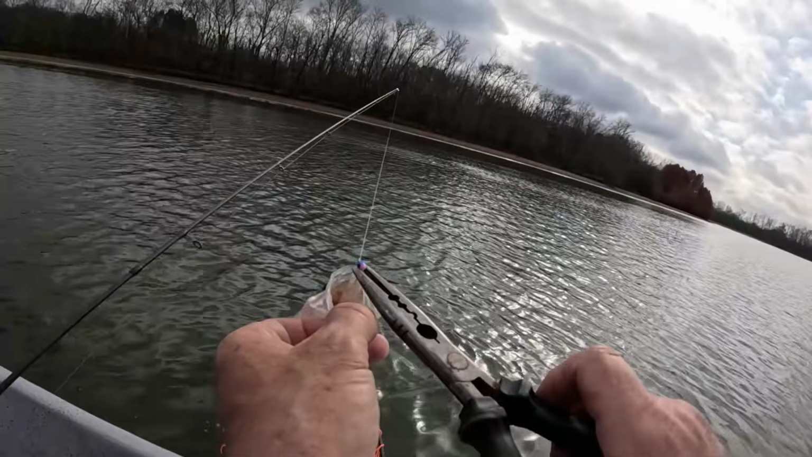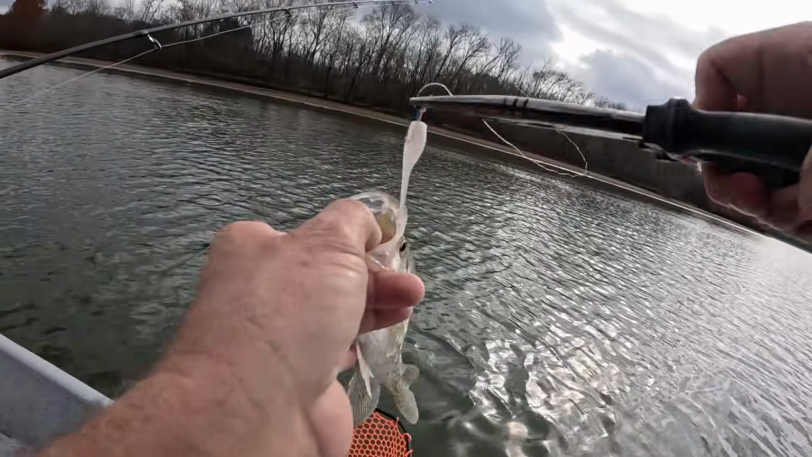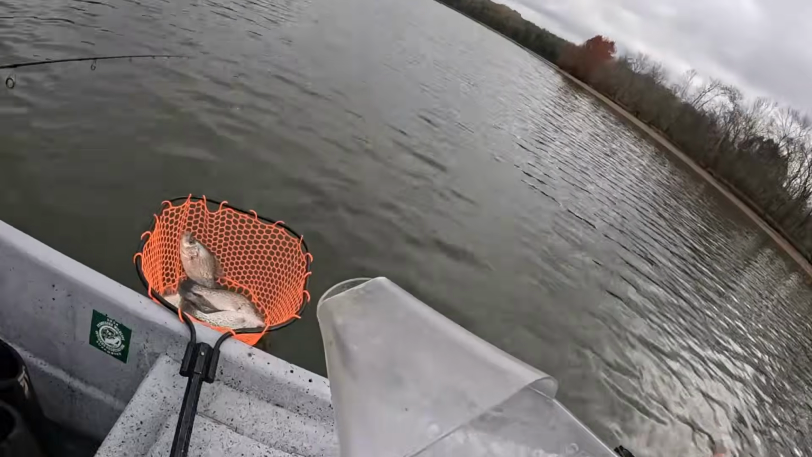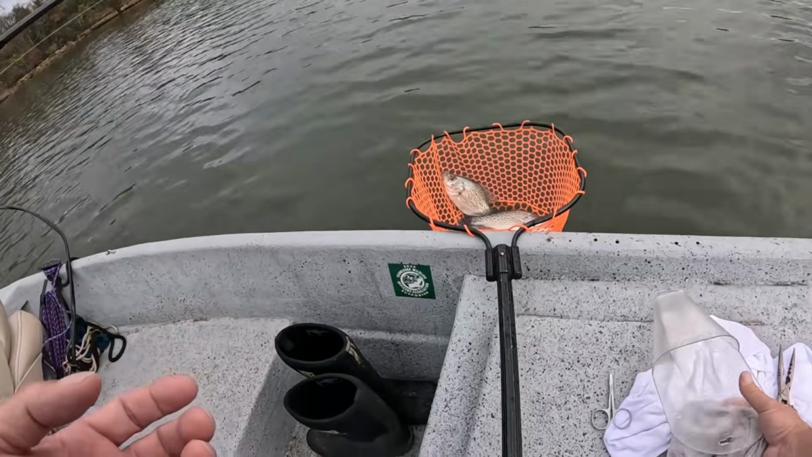That jig head finally let loose of that soft plastic. You caught 4 or 5 fish before it did that. You're gonna have to set that back up from there. The more of them you throw back in there, the more they are aware you're here, and you kind of have to wait.